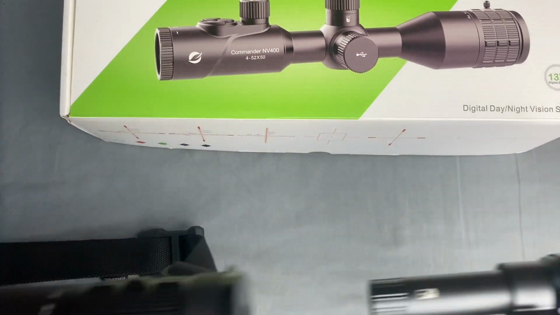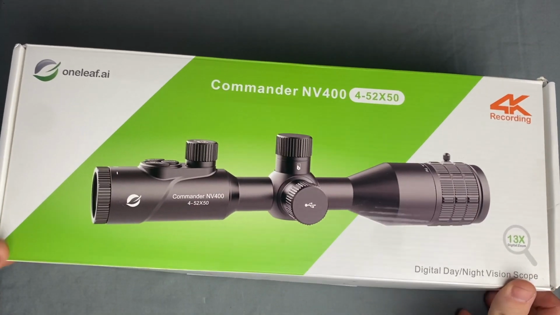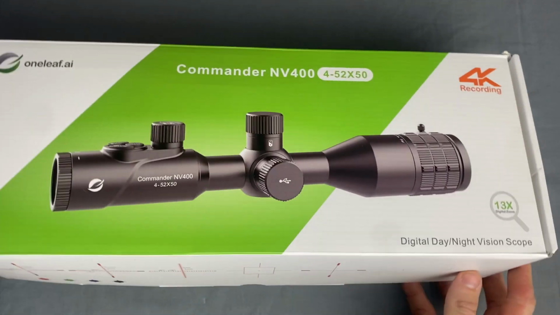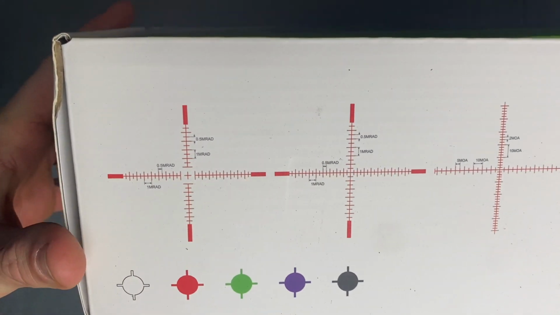All right, let me get this out of the way because this is huge. And we'll bring the box down. This is the box that comes in. Pretty good. Cardboard, just a standard box. It's got some styrofoam on the inside. These are the different reticles that it comes with.